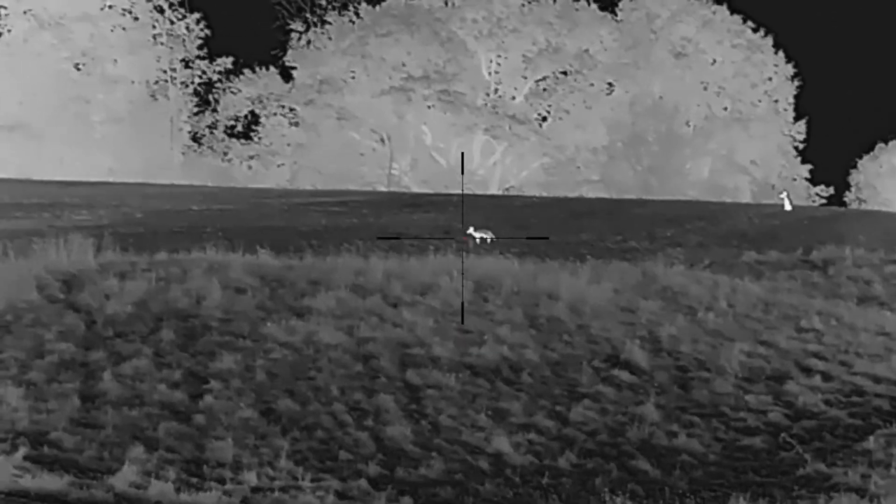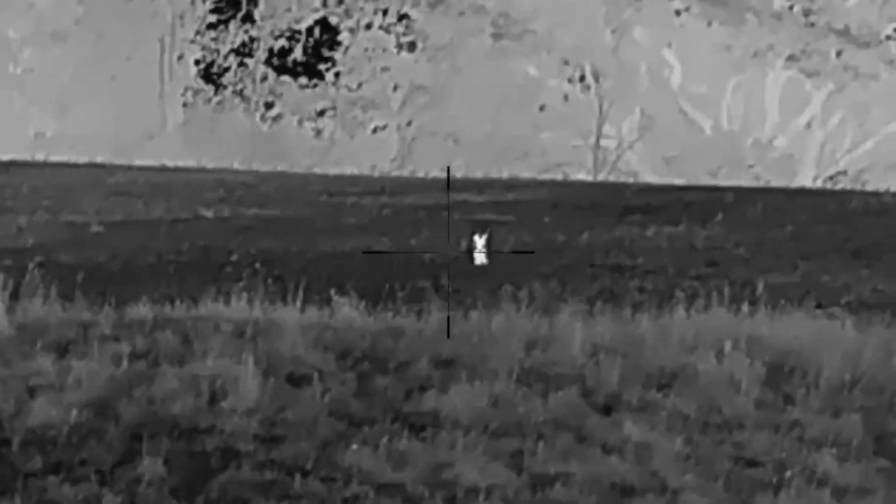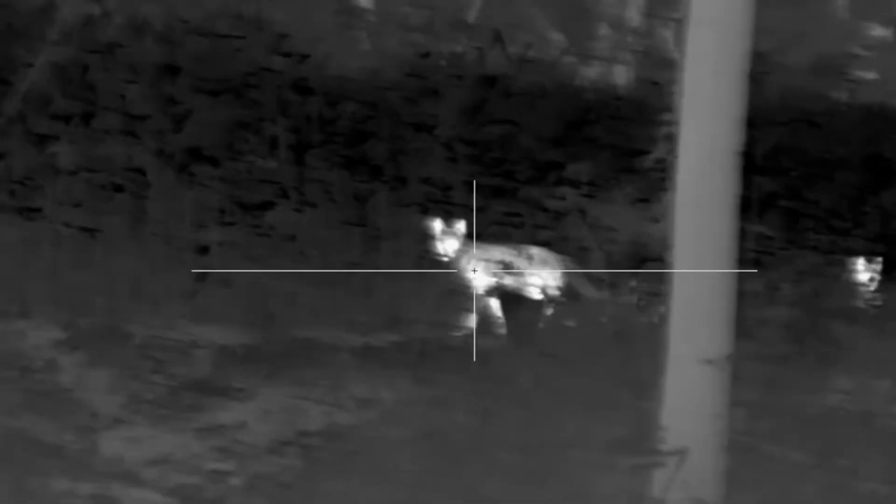Sitting out in that truck is probably $20,000 plus. Yeah, between the guns, the optics, the collars, the sounds. The sounds alone. Yeah, I've got $1,500 in sounds alone. Yep. Just MP3s that you buy online and you download into your caller.